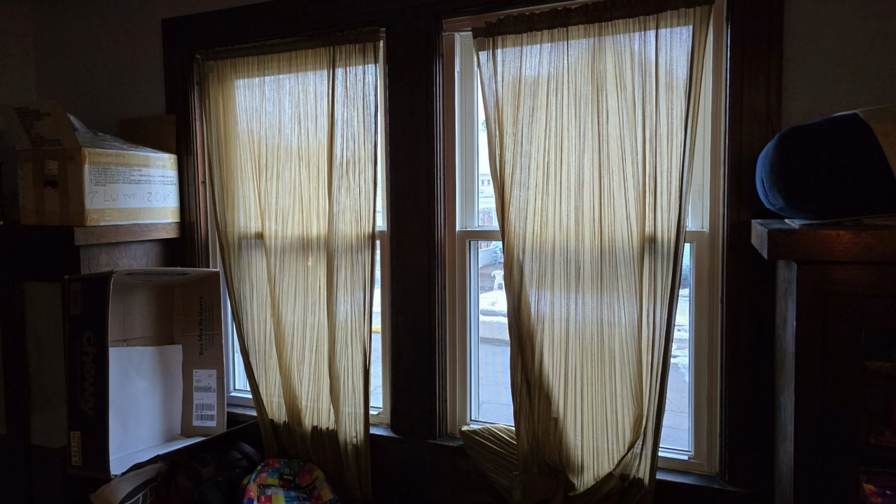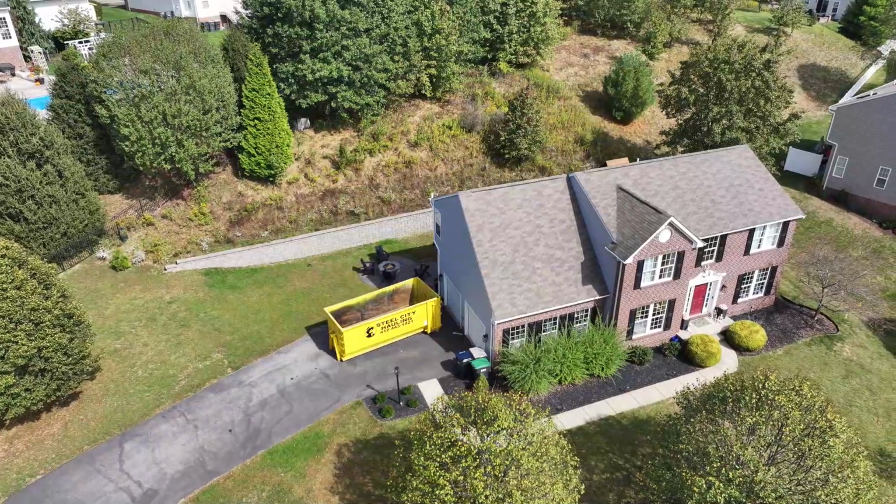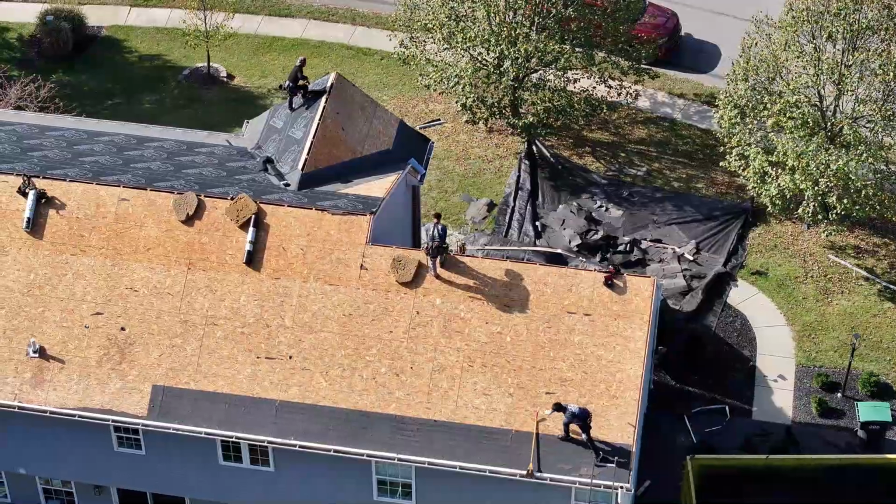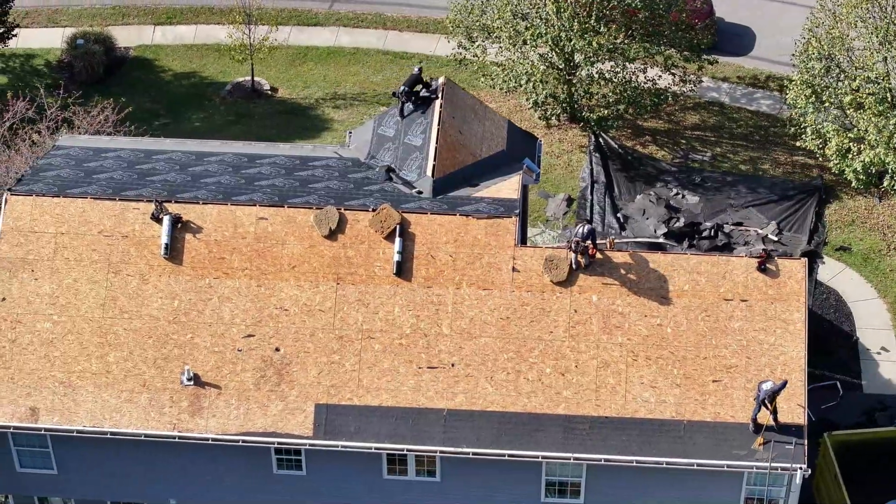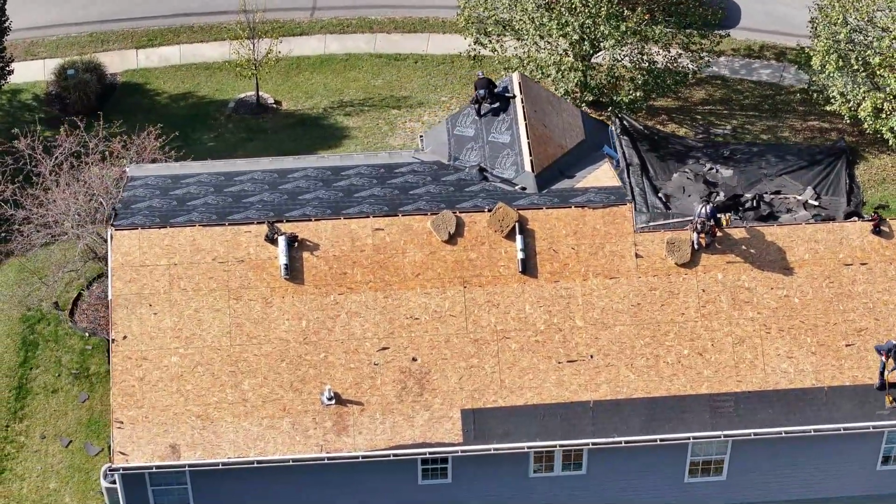At first glance, just a picture of a window. Nothing really out of the ordinary to see here. But when we apply thermal imaging, we can see distinct cold areas around the window where heat is being lost. The same principle can be applied to your roof when we perform our inspections. This gives us a much better idea of how the current roof is behaving and what steps need to be taken to correct the issue when we engineer your new roof.